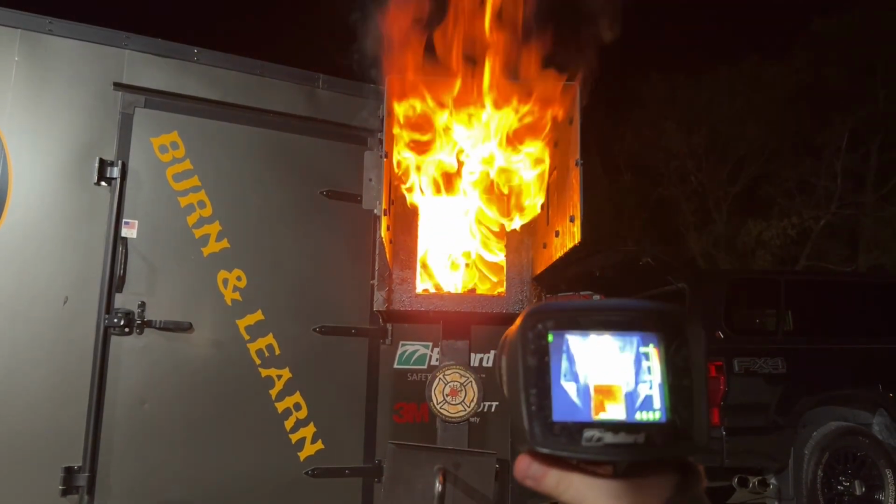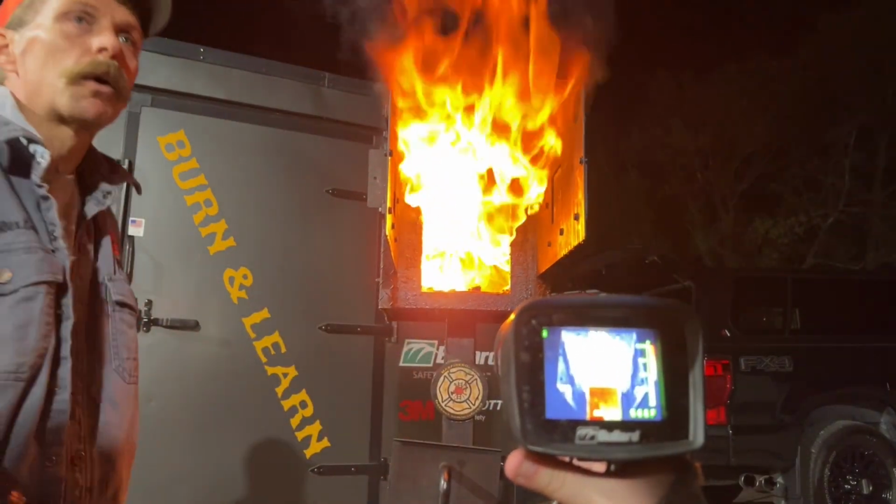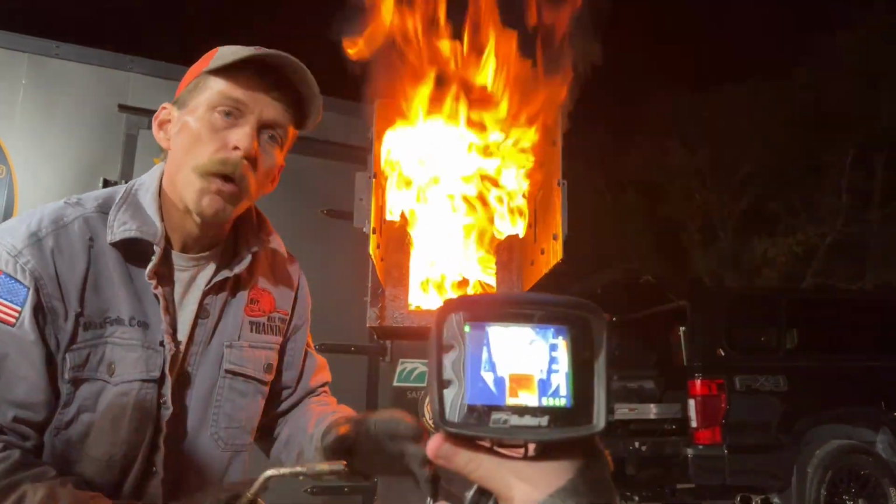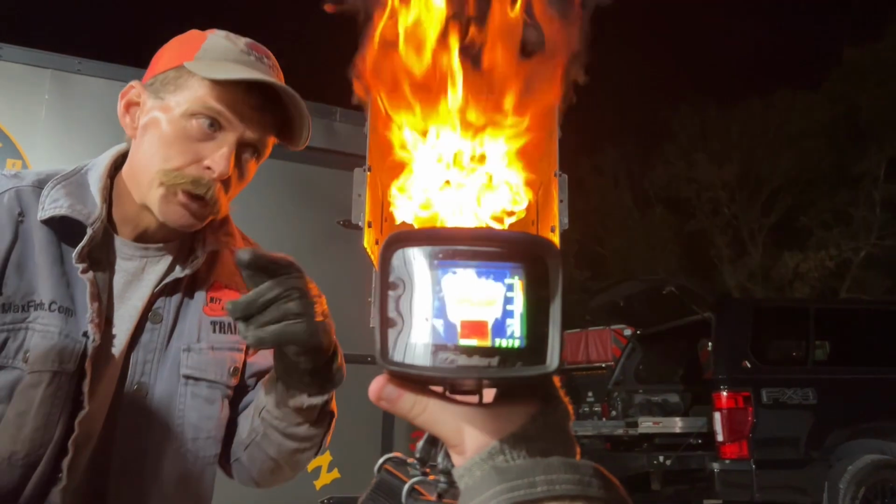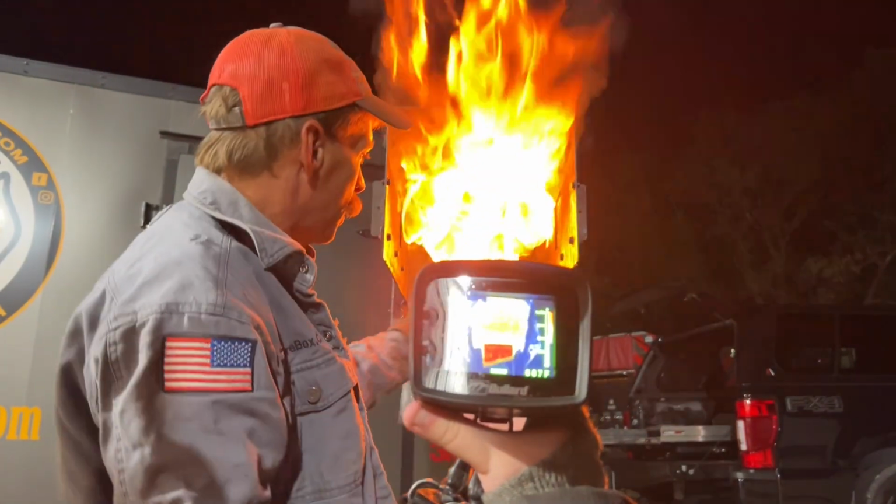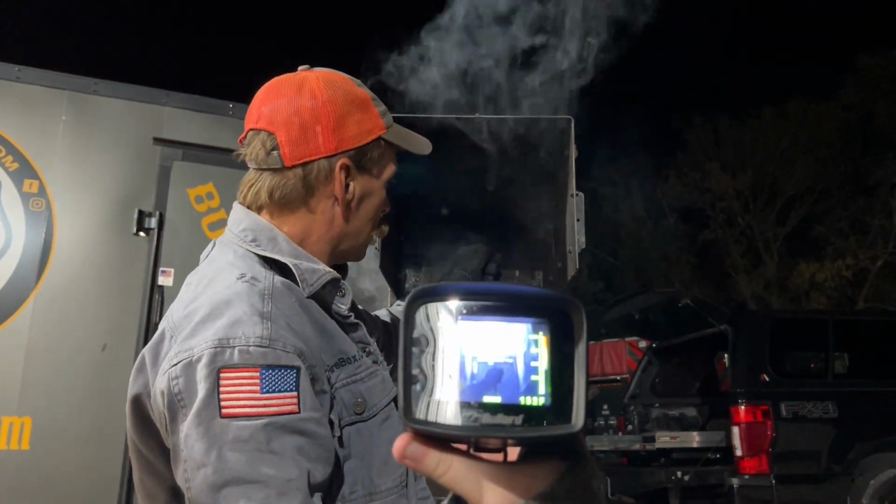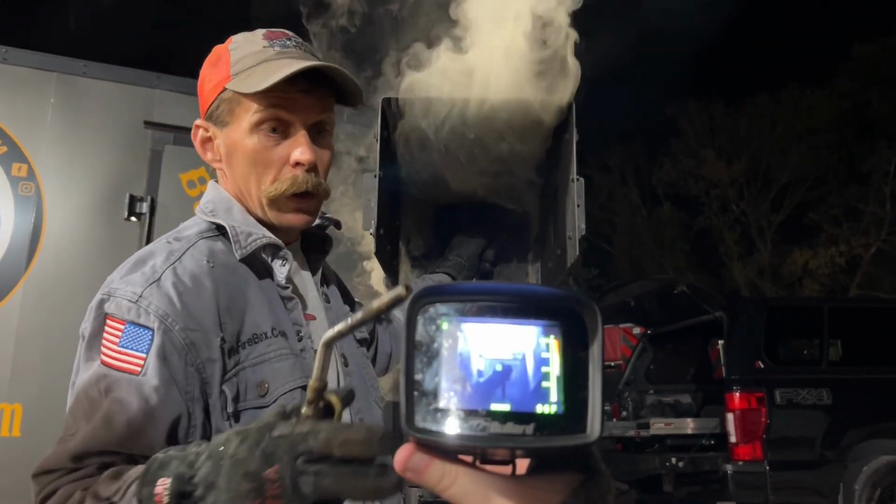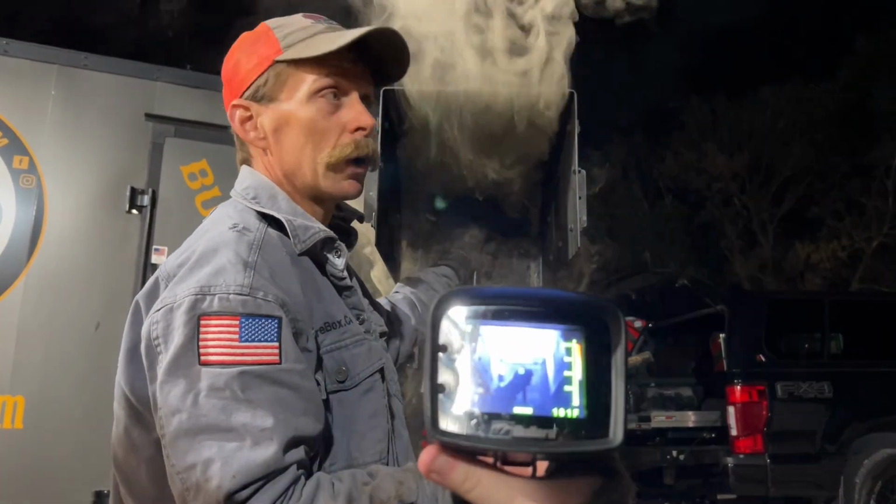You may think that that's a survivable space if you were crawling in there. So here we go. Watch the color of the smoke. Watch velocity of smoke. Look at it visually. Look at it through the eyes of the thermal camera. I'm going to close you down. Watch how fast the smoke's traveling when I open the door. It's going to look like fire. You're going to say, Sean, it's on fire.